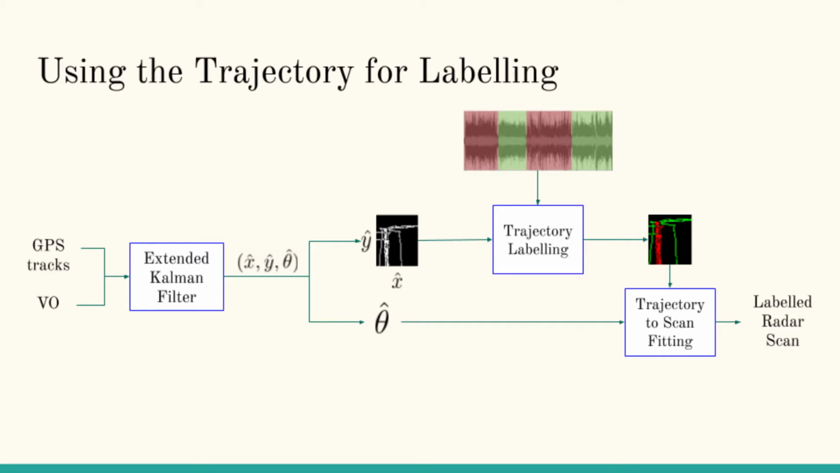After this, we take the trajectory and we label it. And this can be done very simply, as each terrain classification from the audio has a timestamp. We can then just associate the position with the classification with the closest timestamp in order to label it.